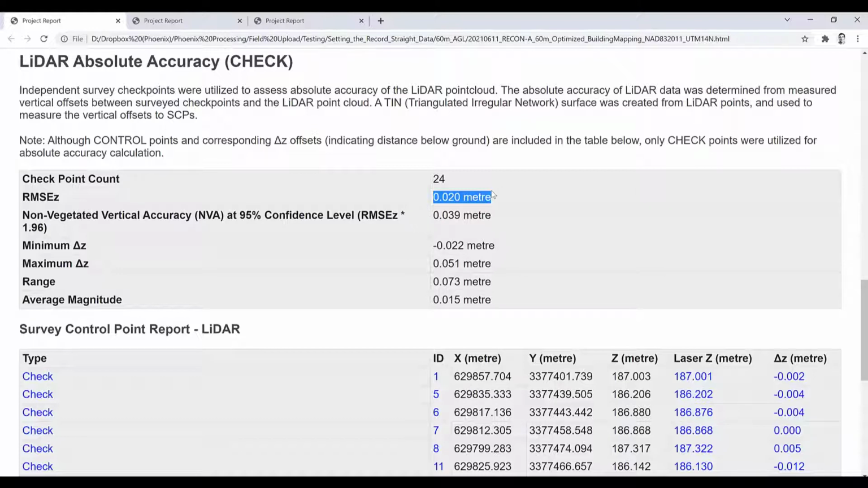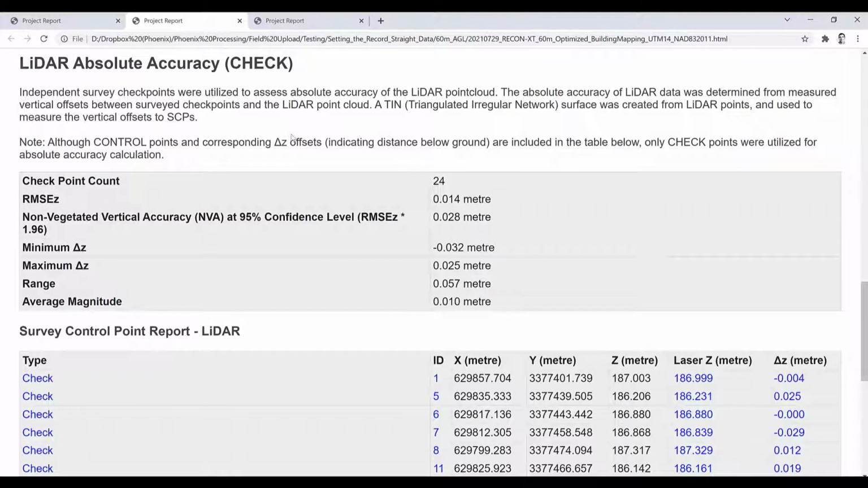So for the Recon A, you can see that it's really nicely aligned with our surveyed truth points. The RECON-XT, using 24 independent checkpoints, we can see that this data set is also very nicely aligned.